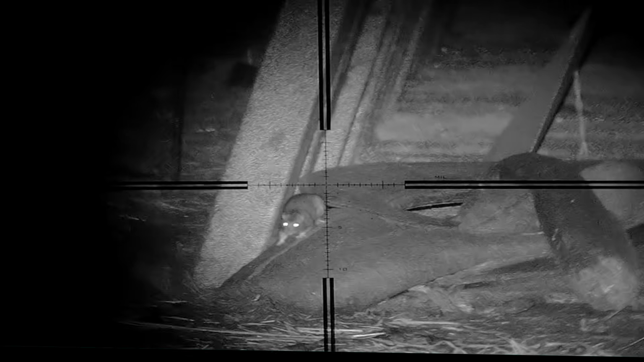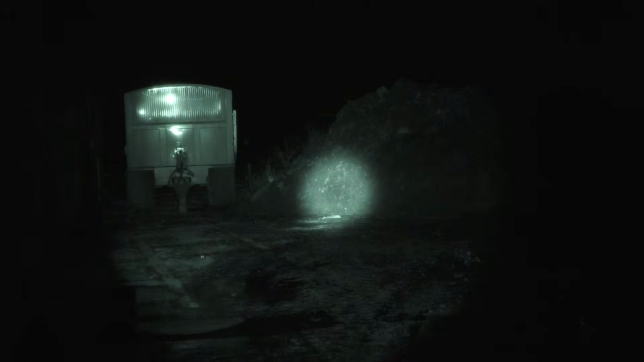This one has a lucky escape, and I just shot just over its nose. That one lives on for a bit longer.